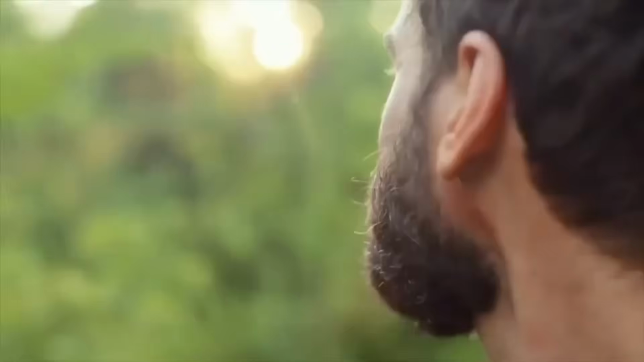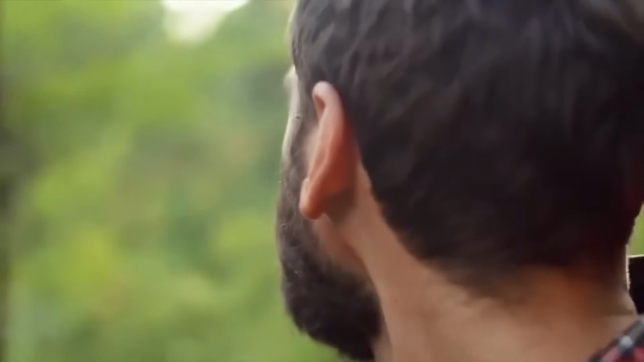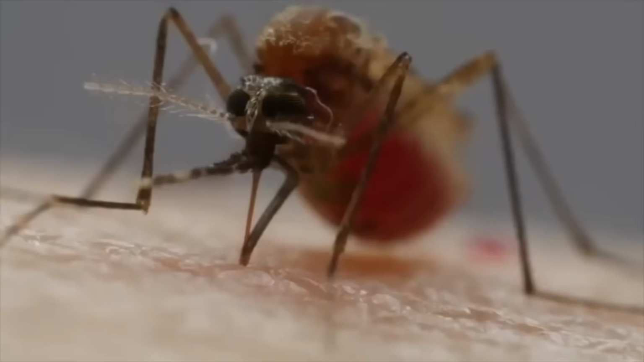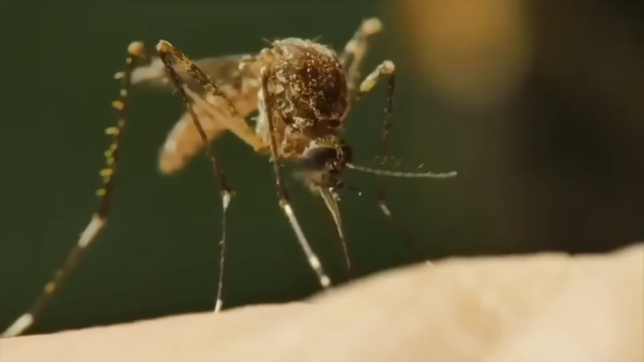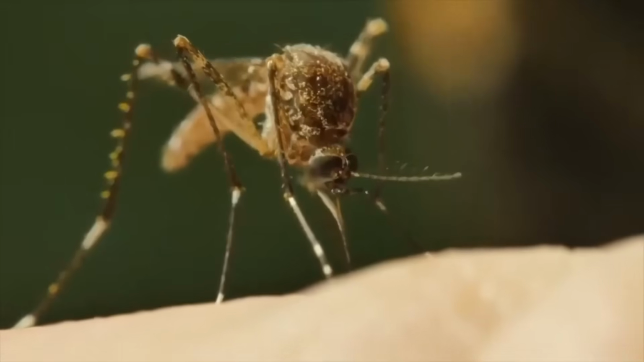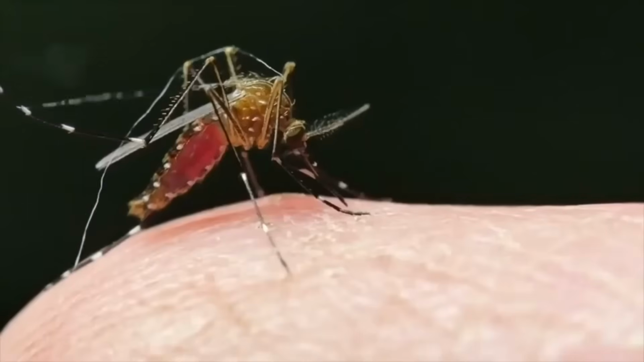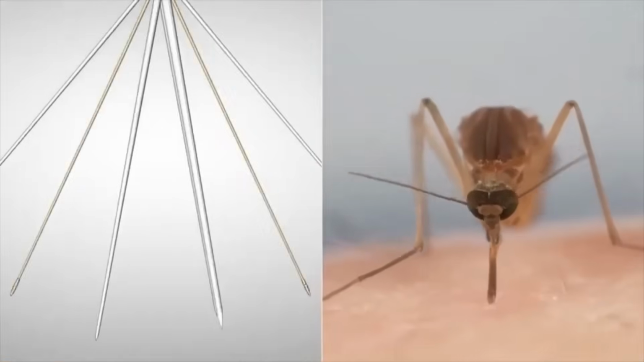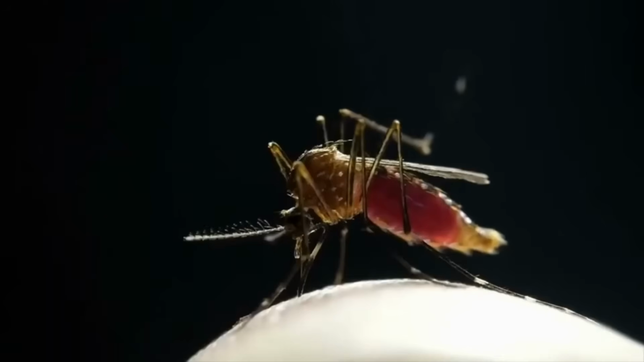Mosquito. You know those pesky bugs that buzz around your ear and leave you itching and scratching all over? Yeah, those are mosquitoes, and don't let their small size fool you. These little bloodsuckers are responsible for more human deaths than any other animal on the planet. How, you ask? By transmitting deadly diseases like malaria, dengue fever, and Zika virus. Trust me, you don't want to mess with these tiny terrors.